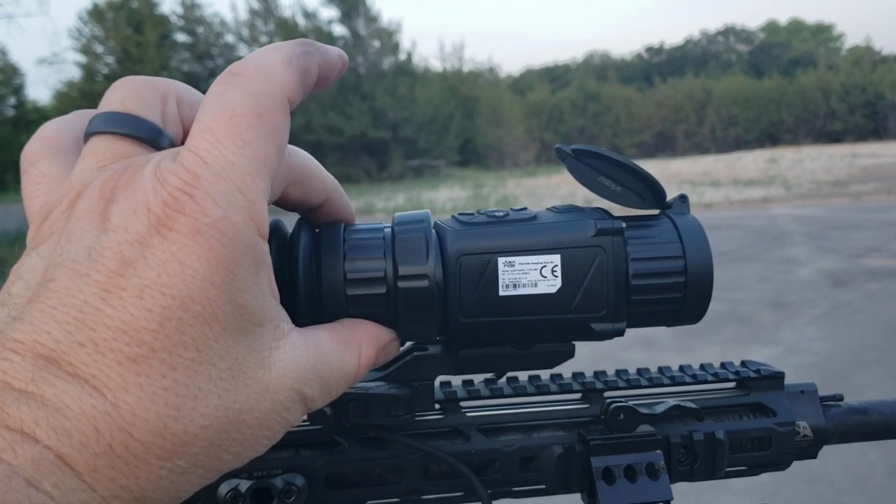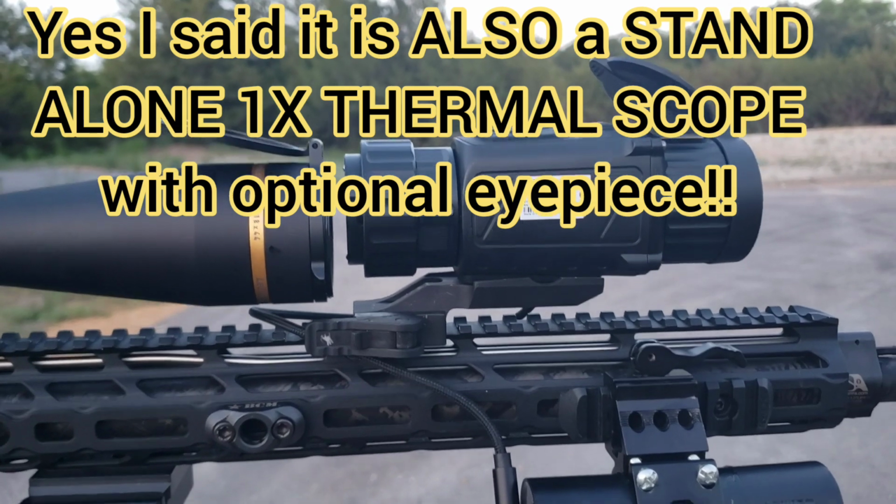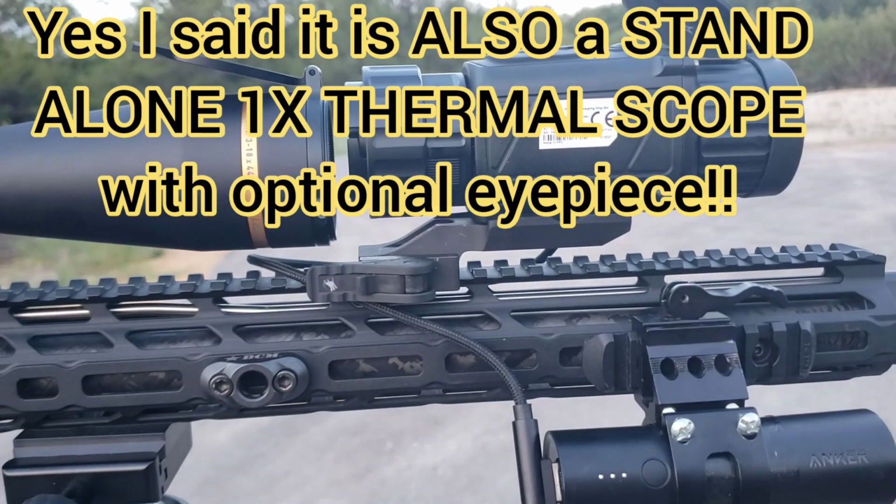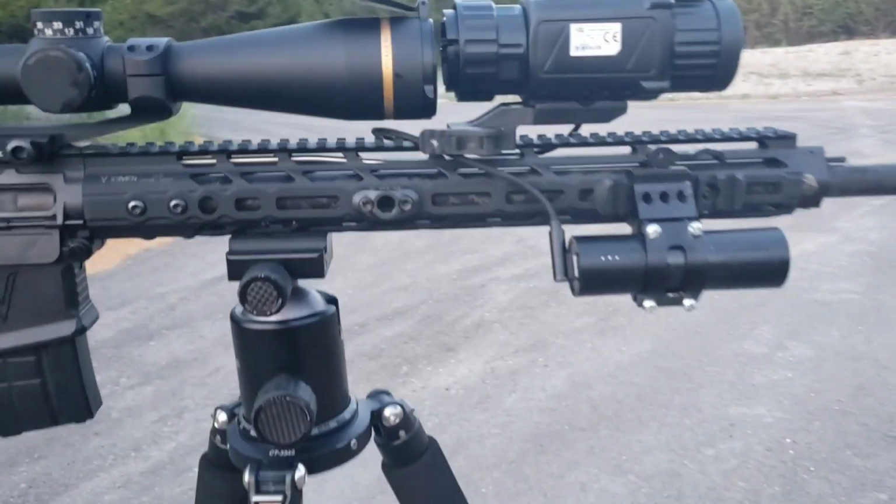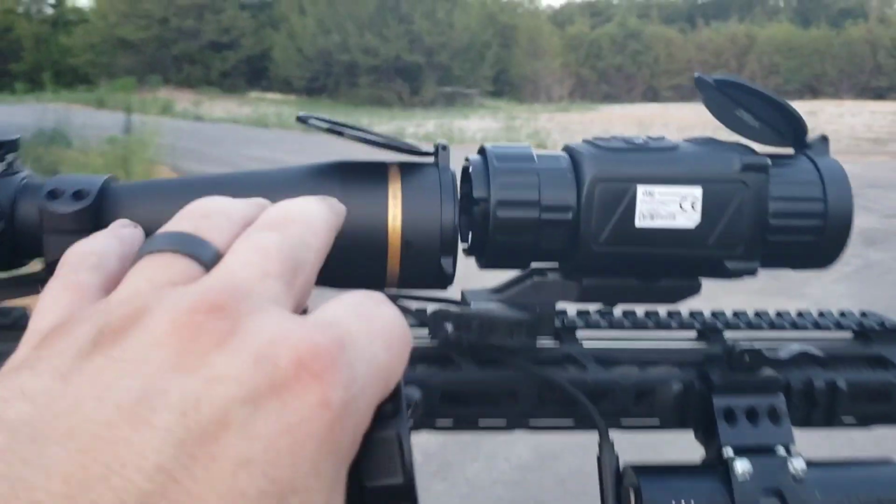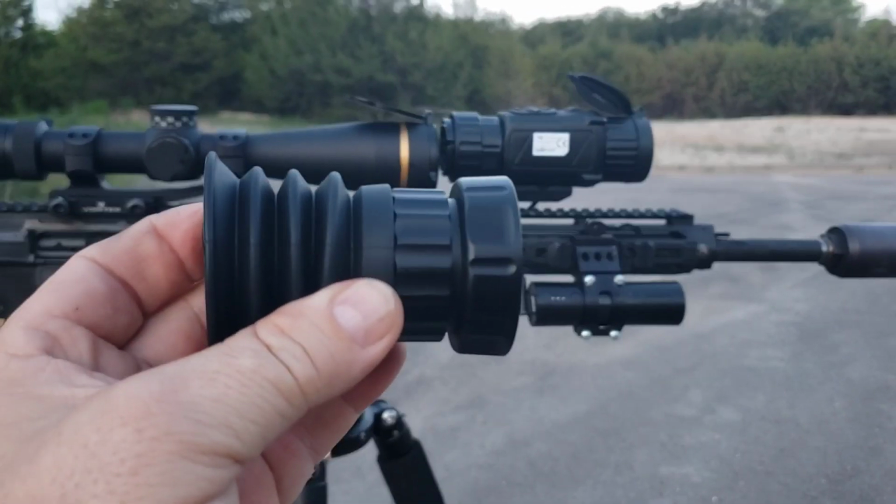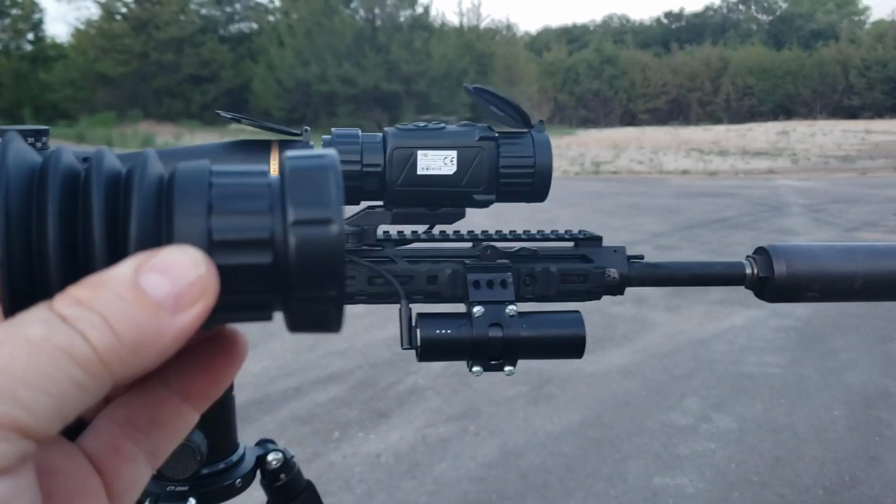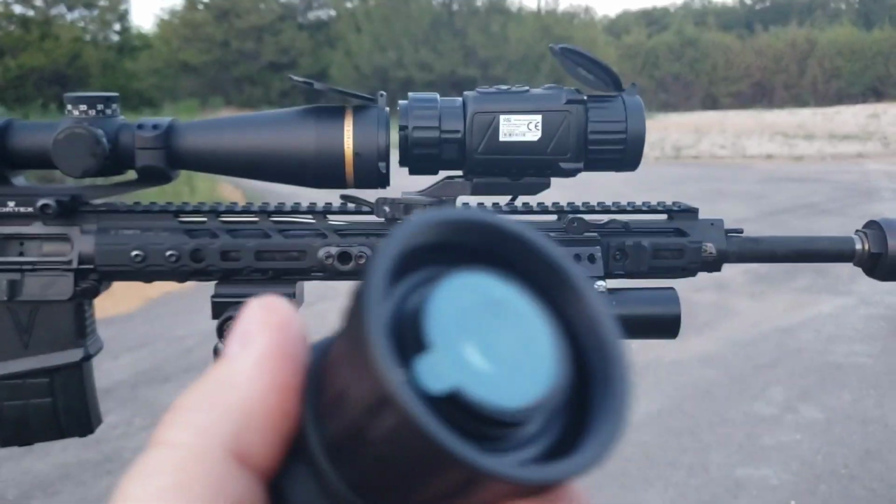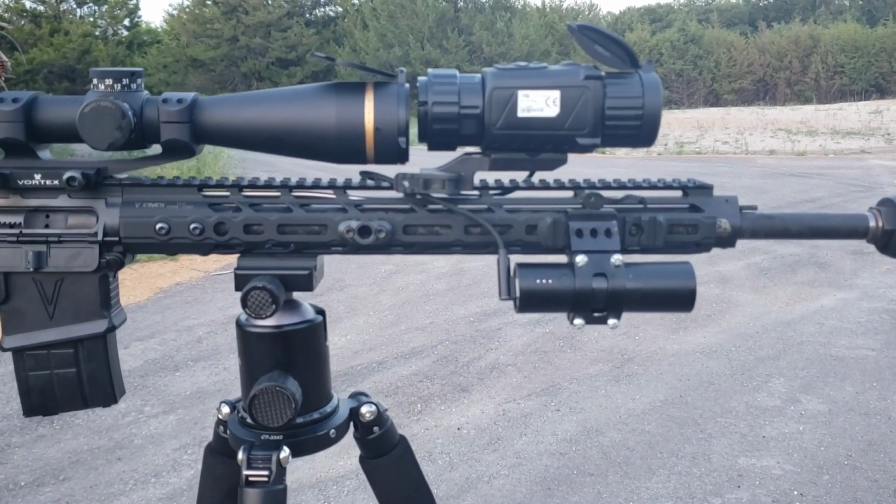But if you buy this $195 eyepiece, then this becomes a 1X monocular that you can take off and scan with, or it becomes a 1X standalone dedicated thermal scope, no glass scope required, which is a little bit of a surprise that we didn't know was coming. So basically you're getting 3 in 1. You're getting a clip-on that can be clipped on or mounted in front of your day scope. You can make it a 1X base thermal monocular. And also there's a magnet in here that when you attach this, it changes the menu to a standard menu instead of a clip-on menu.